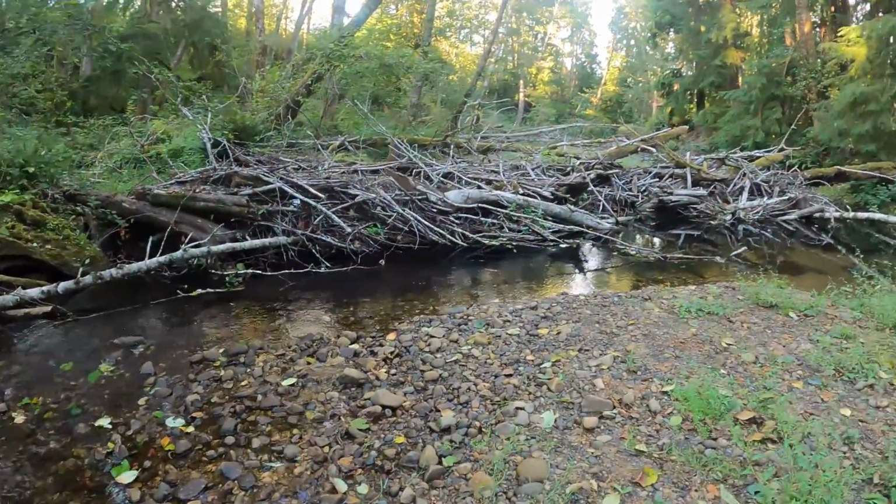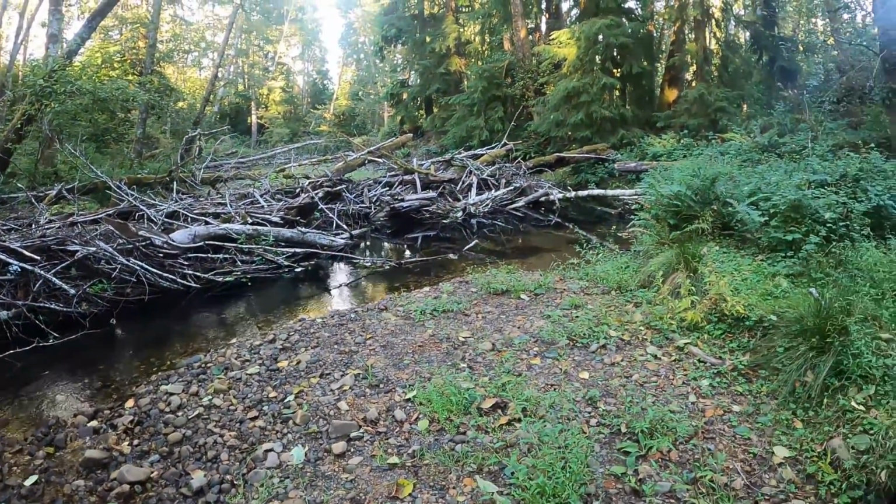This is what we have seen: beaver trees cut down around the beaver dam here. Nice big pools for salmon too. So all right, I'm going to put the camera back here because this was a really good crossing. So set that up and head back up the hill.